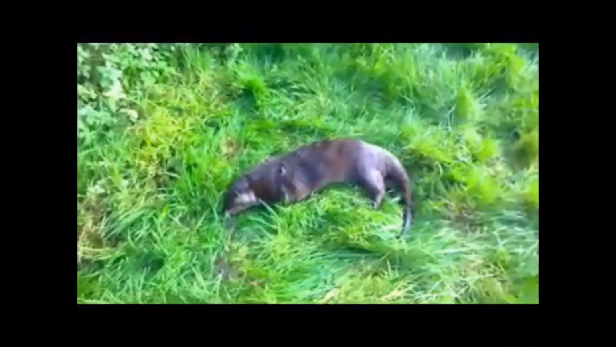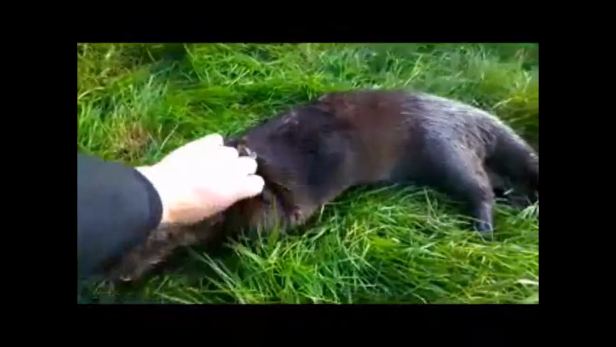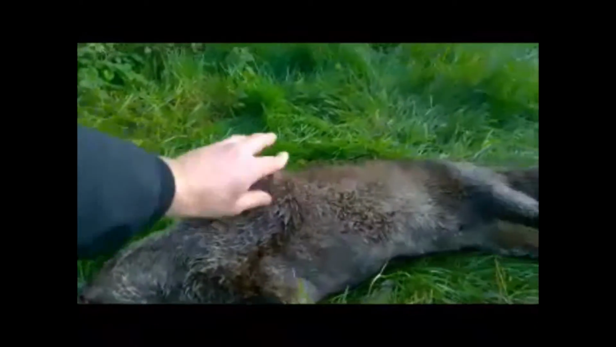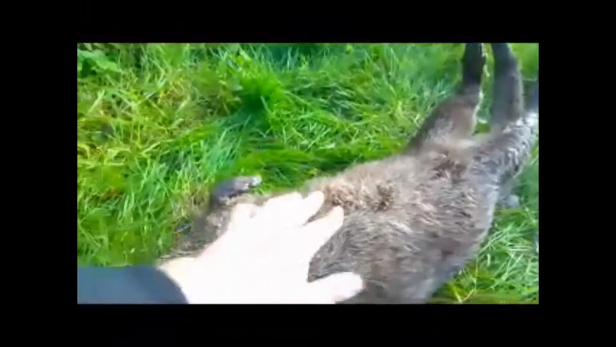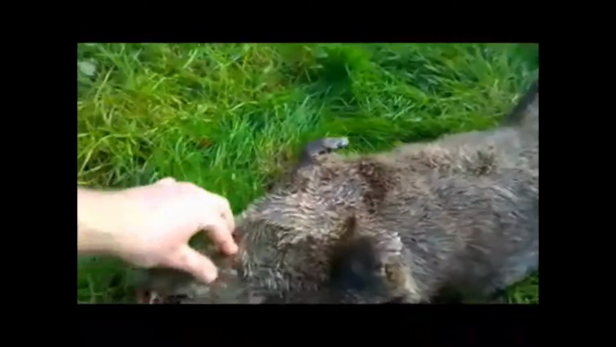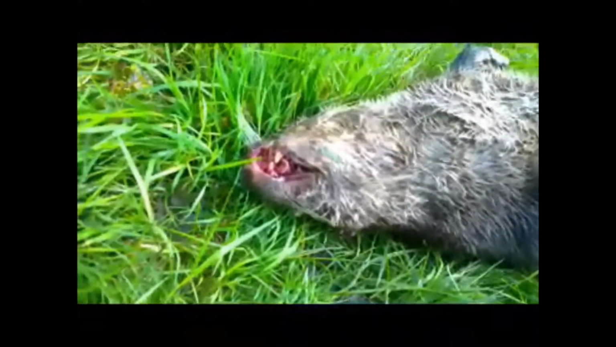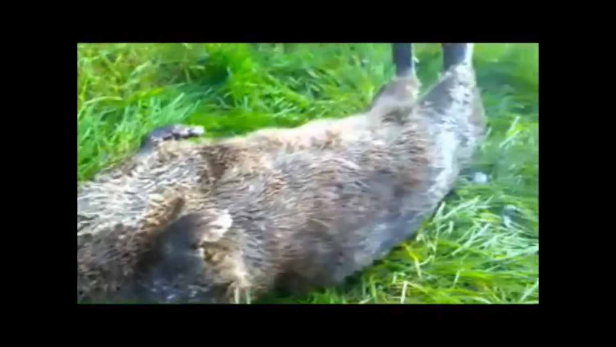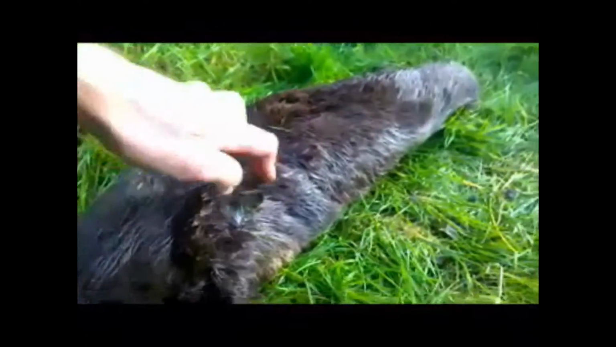Okay, we're going to check this otter over now. We're going to have a little look to see if there's any other things we can tell off it. That's his penis there. Stomach, rib cage. Obviously his head, it's been hit in the head there. Definite. That's 100%. He's actually been hit over the back there by the looks of it.